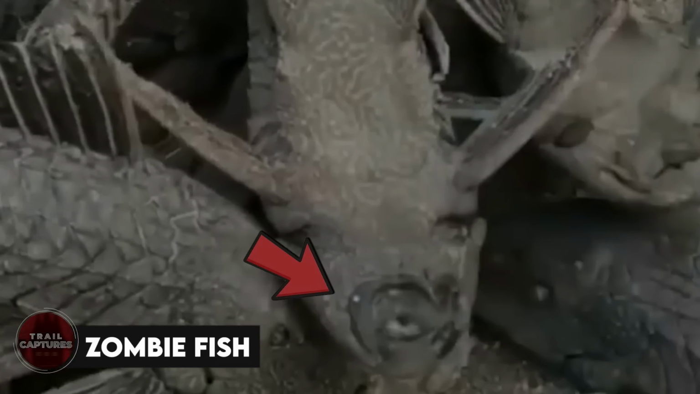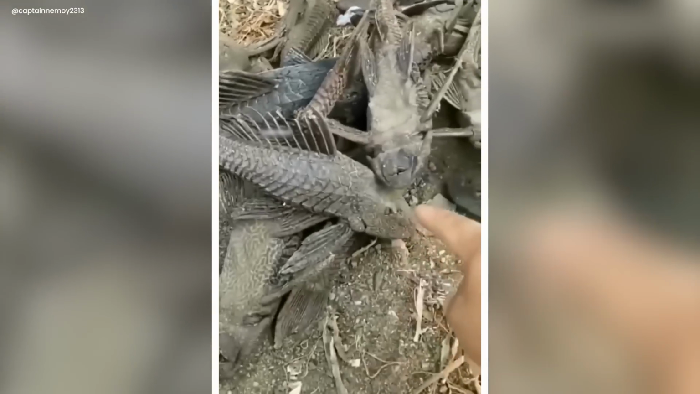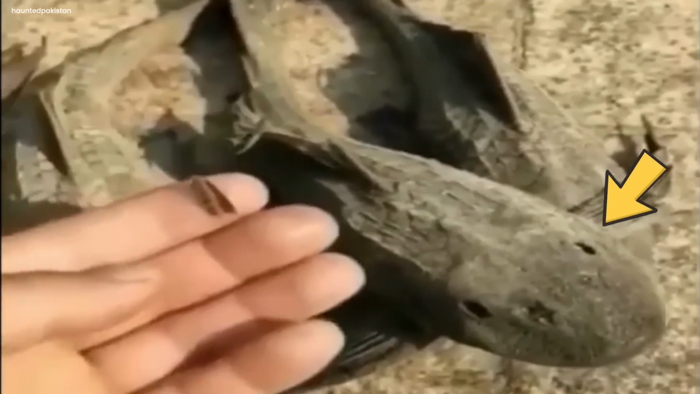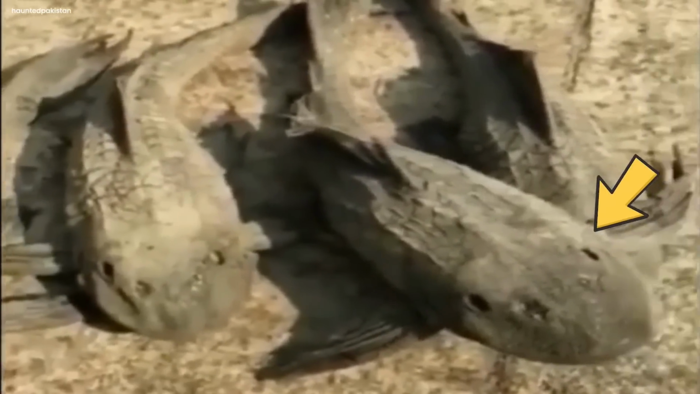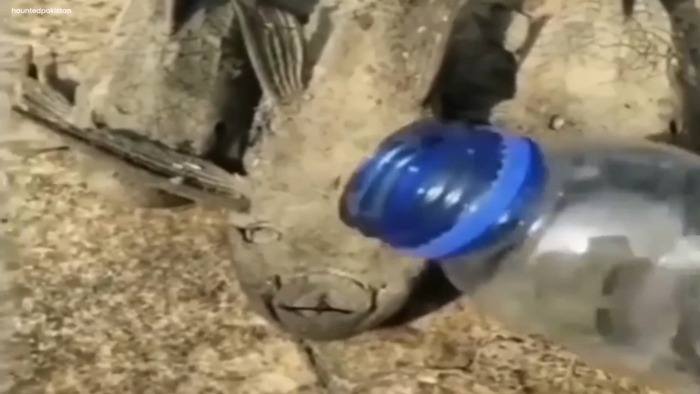Zombie fish. In a quiet, spooky swamp, a man stumbled upon something strange. There were weird black fishes, almost like they came from a scary story, lying there like shadows. The man, curious as can be, just had to check it out.